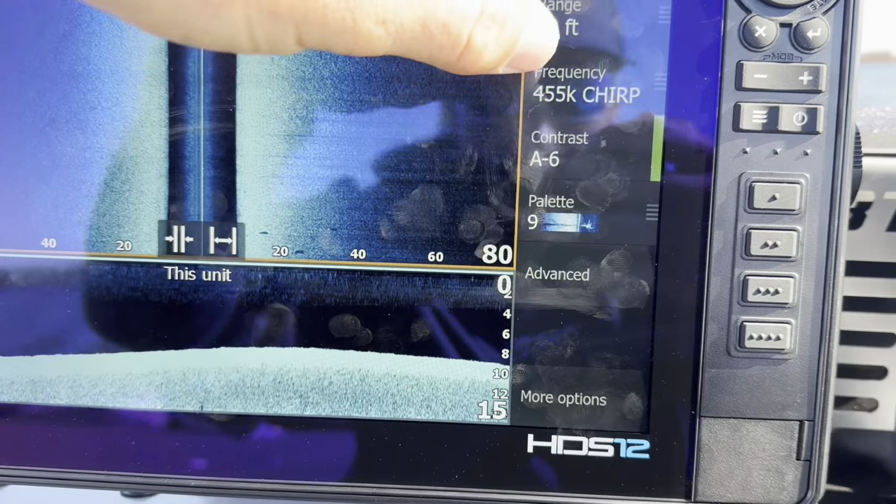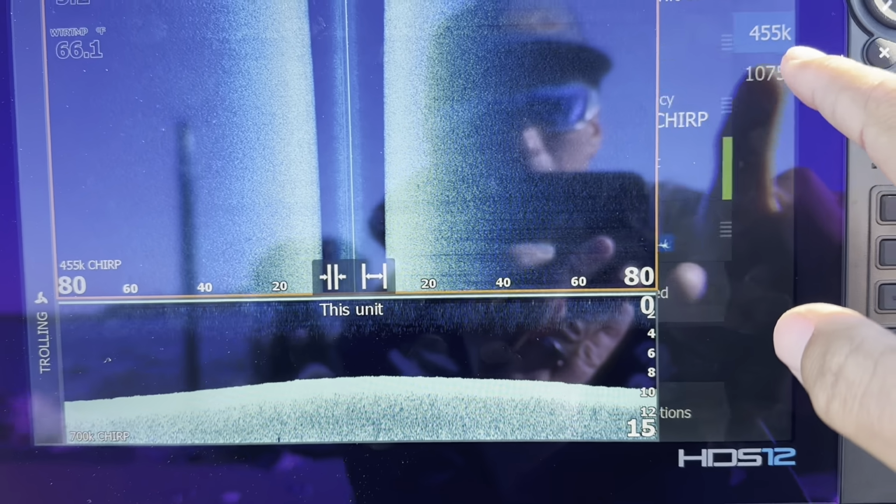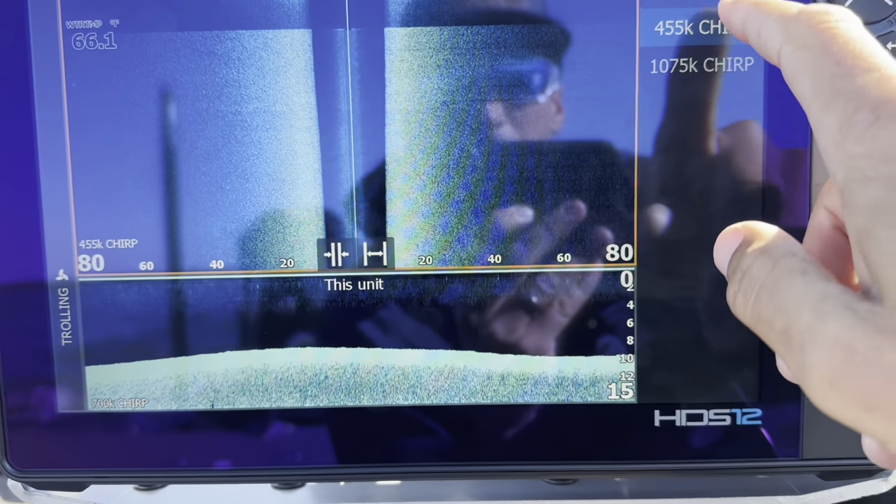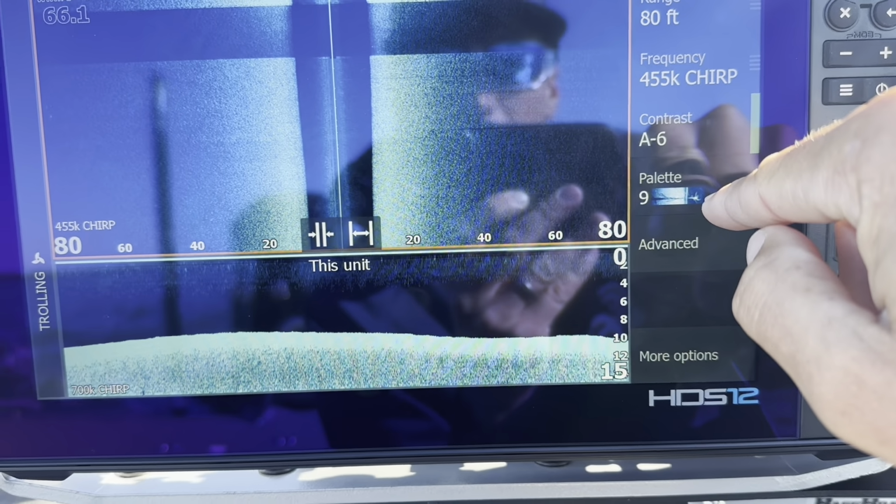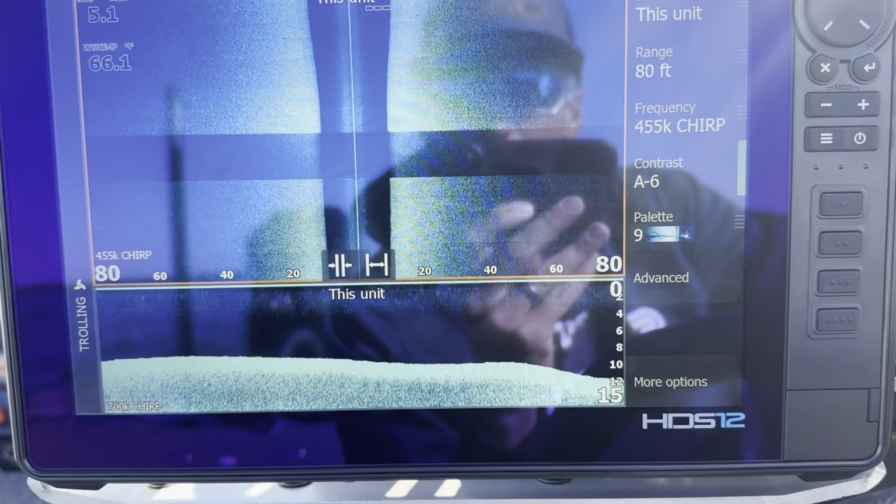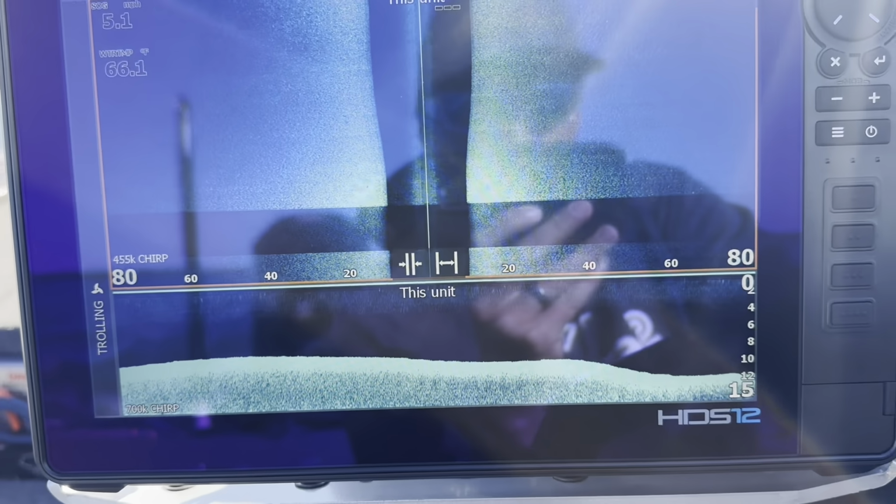And if you want to see my settings here, you can see I have been running it. This is the 457. I have it on, or 455 right now. I'd actually been running on the 1075. I'm not sure, it changed on me for a little bit, but it just depends on how bright you want it to be there. And then you can see my contrast is -6. Color palette, I like color palette 9. That's my go-to. 80 foot out on either side. That's a good distance that you can see a decent area when you're in, say, 15 foot or less, but it also gives you plenty of detail then.